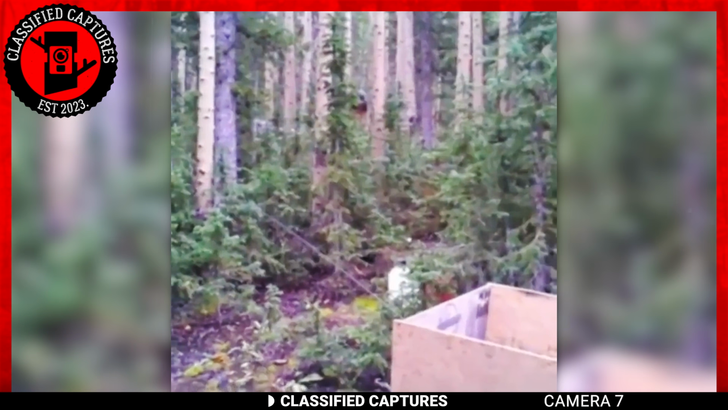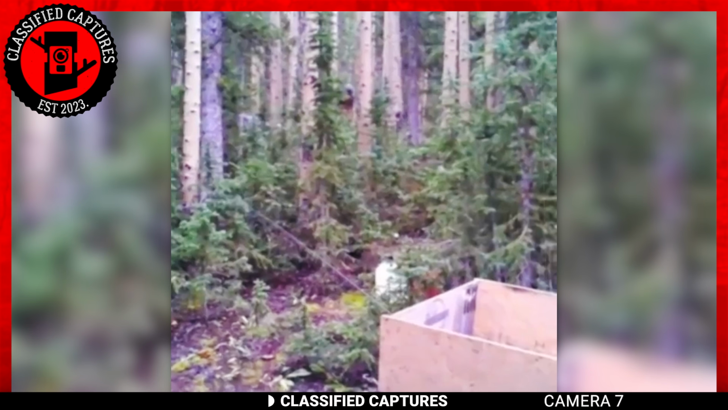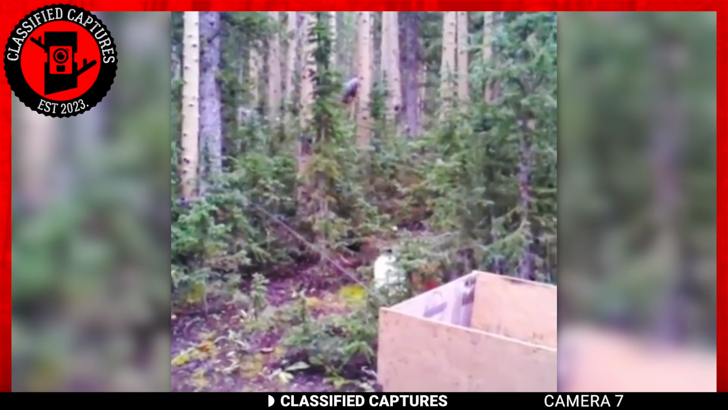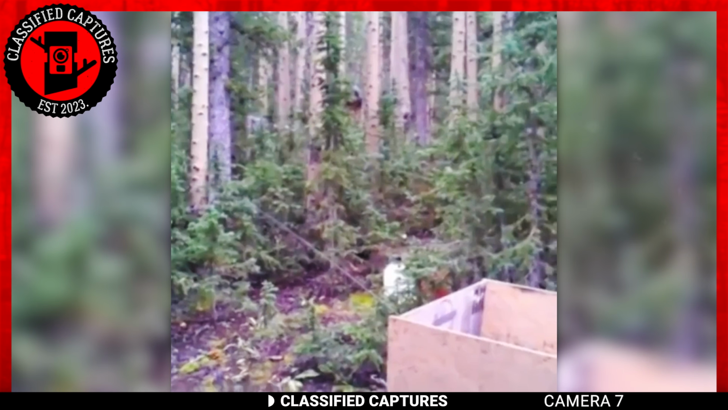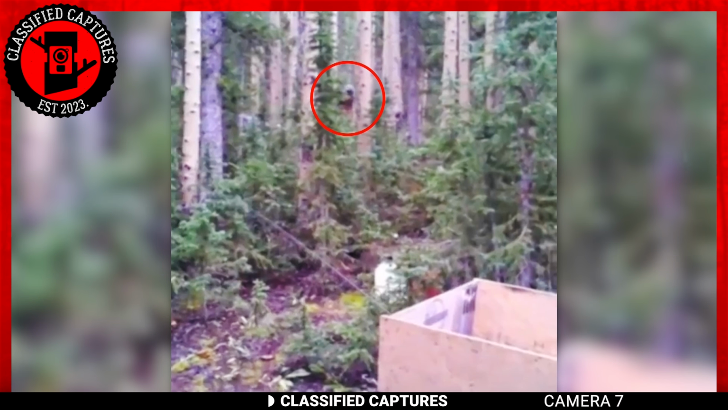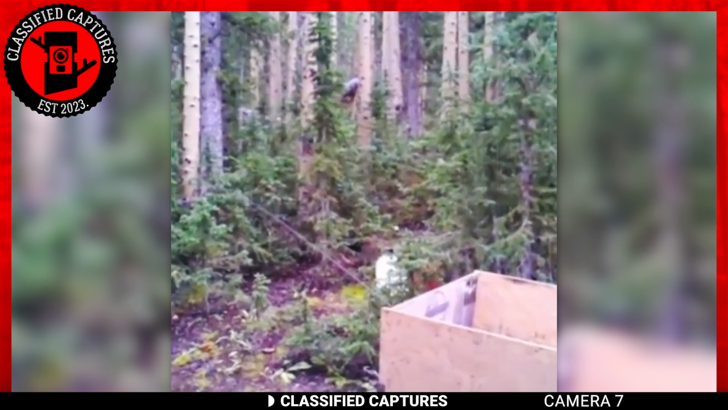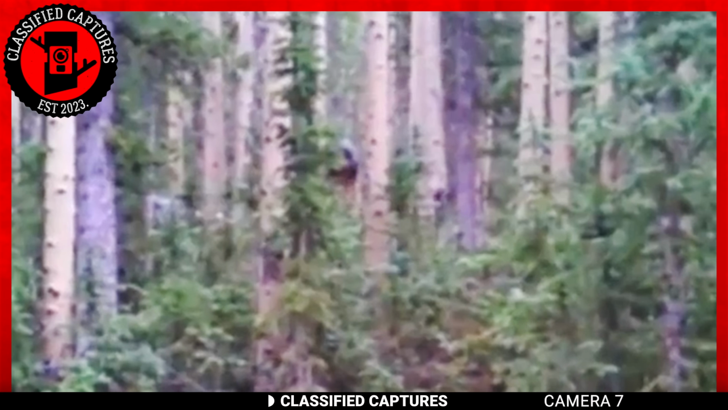Still on the subject of large and ape-like humanoid creatures, take a look at this next footage. At first glance, the footage looks like it's documenting the lush greenery we see. After a second or two, you start to notice that whoever the cinematographer is, he seems to be focusing on just one area. In another second or two, you see it.